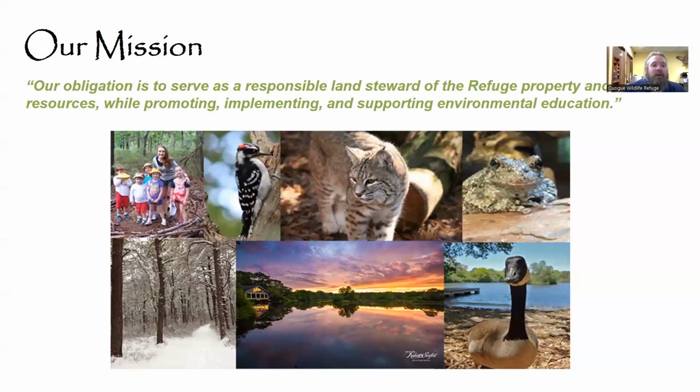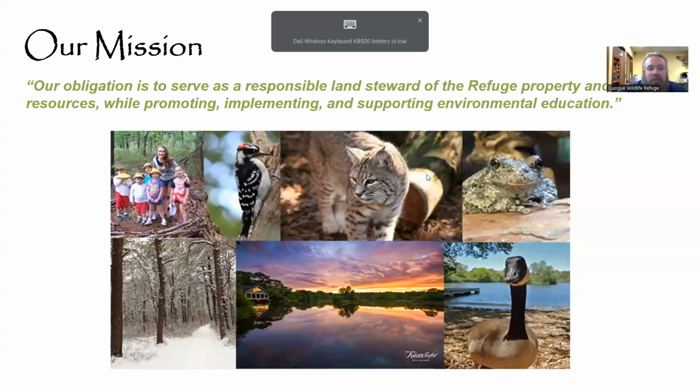And our mission here at the refuge, actually our obligation, is to serve as responsible land stewards of the refuge property and resources while promoting, implementing, and supporting environmental education.